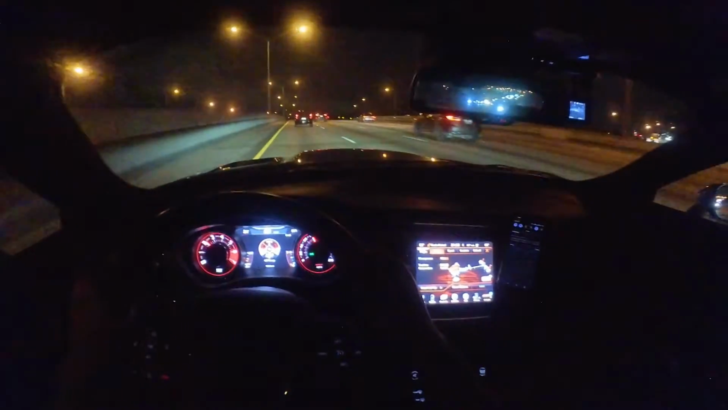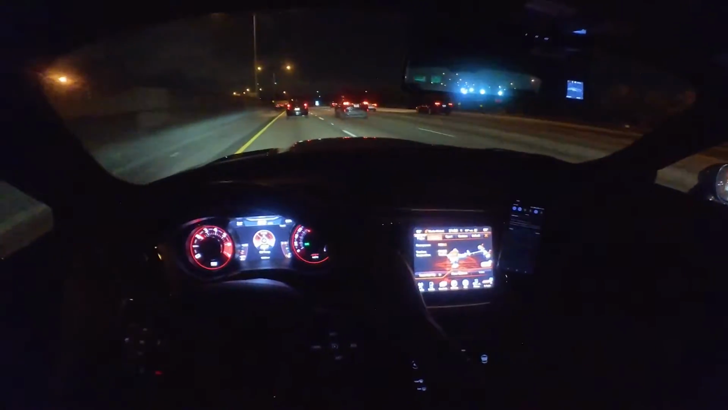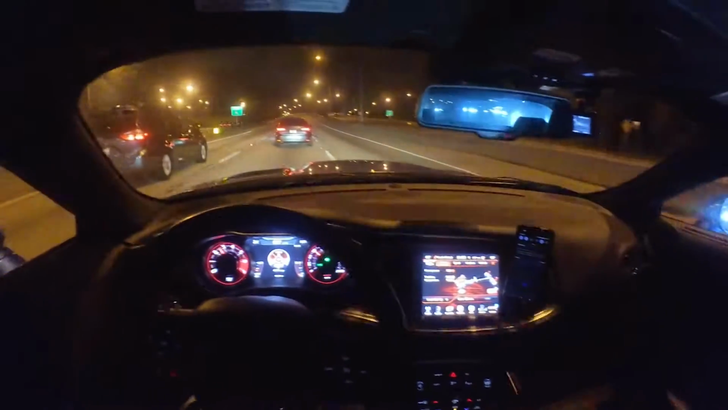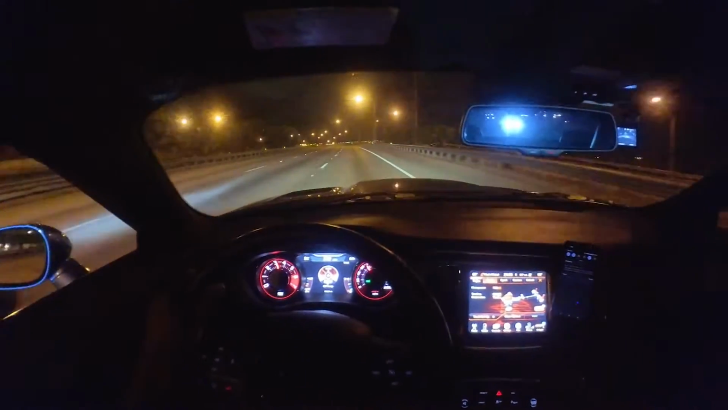Man, this minivan is flying. That's Mopar. Is it Mopar? Alright, coast looks clear.